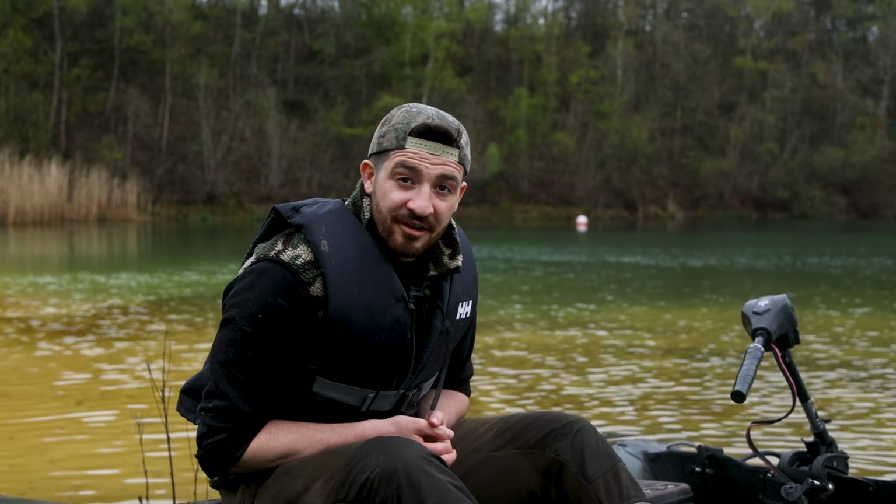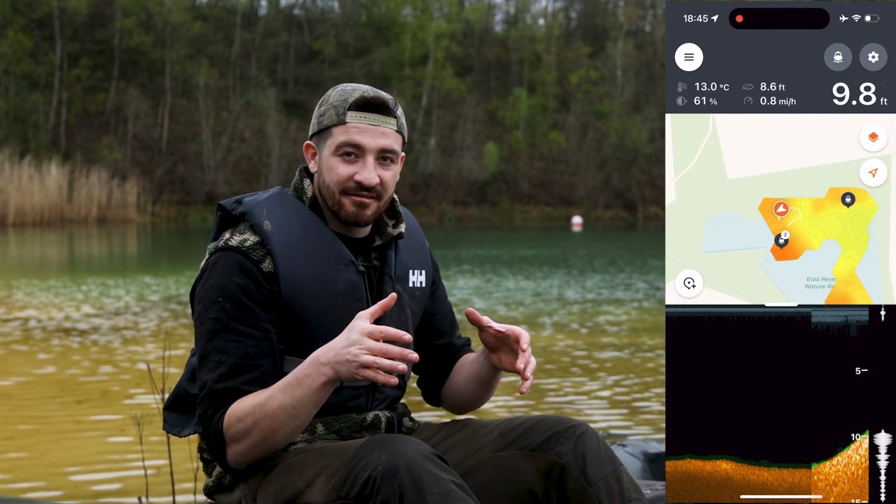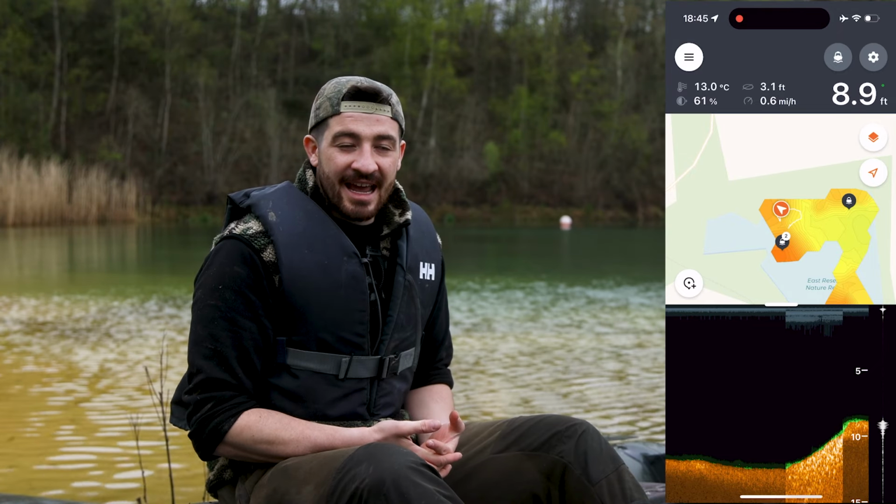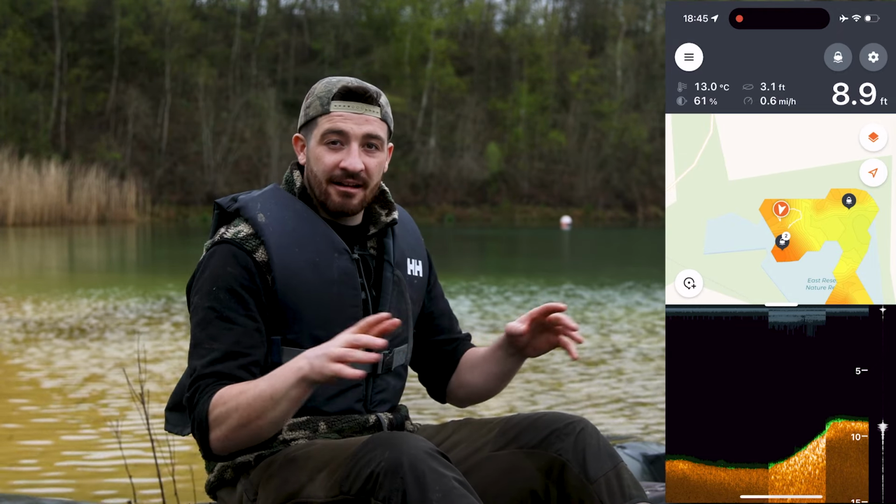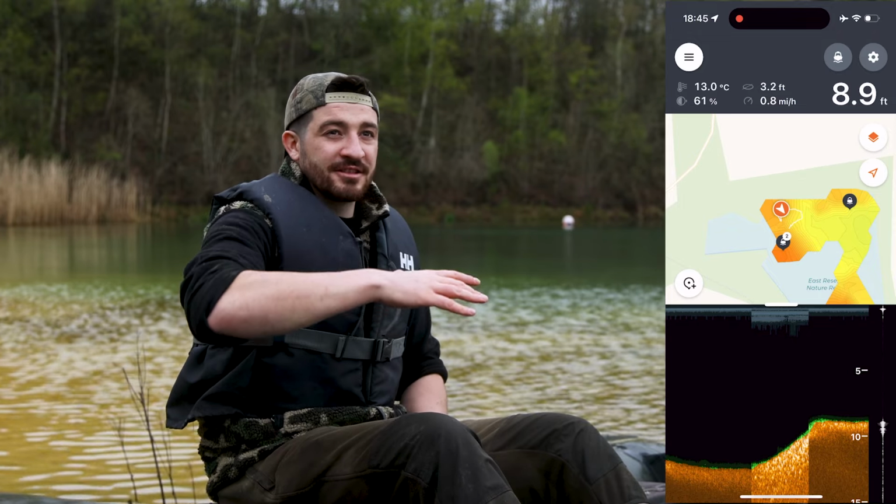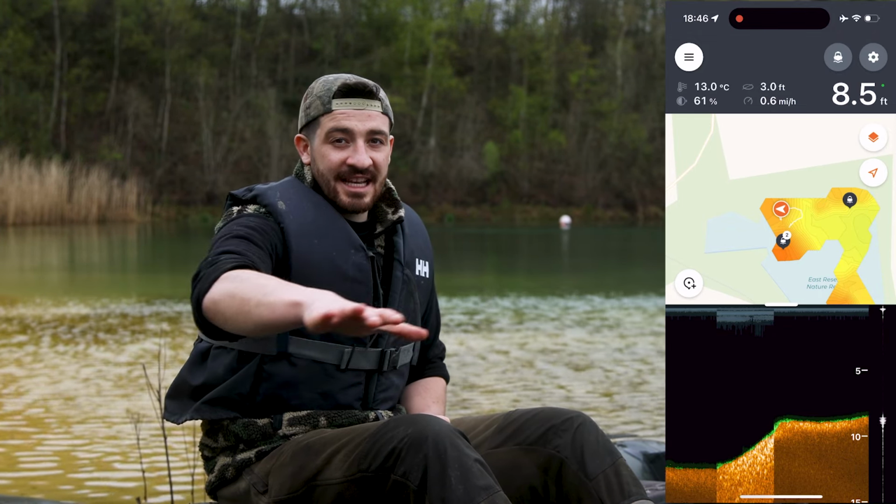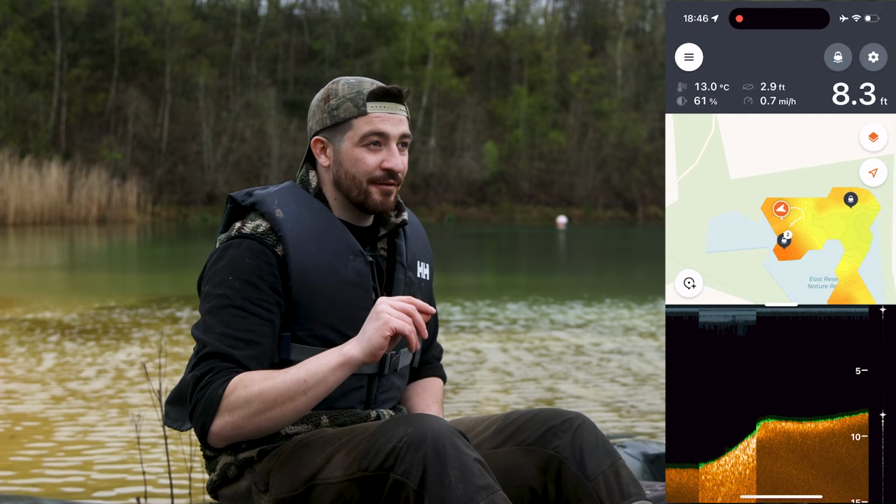Once you've found an area you really like and you want to explore it a little bit further, then I'll narrow that beam angle down to 20 degrees. That'll give you a more accurate reading of exactly what you're looking at. What you're looking at may vary. It could be just a clear area where you've gone from having lots of feedback of green weed, and then all of a sudden you want to find a nice clear area that you can present a rod on.